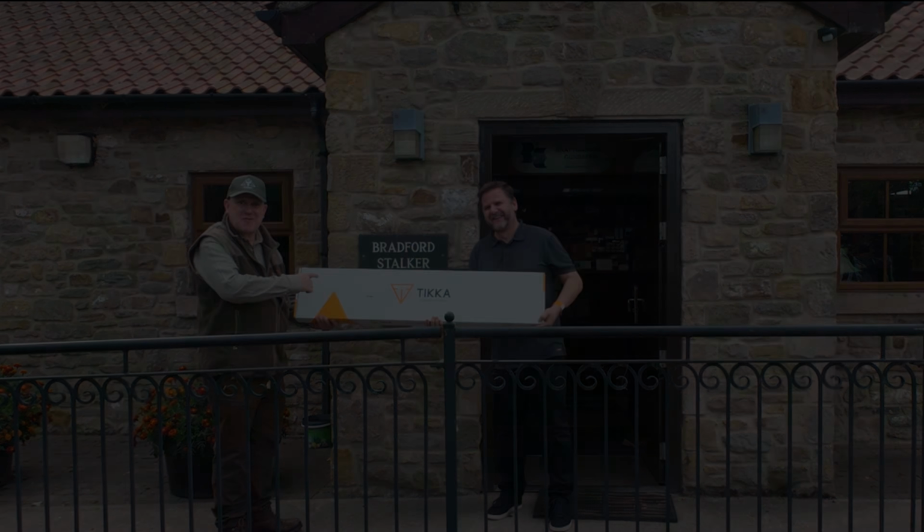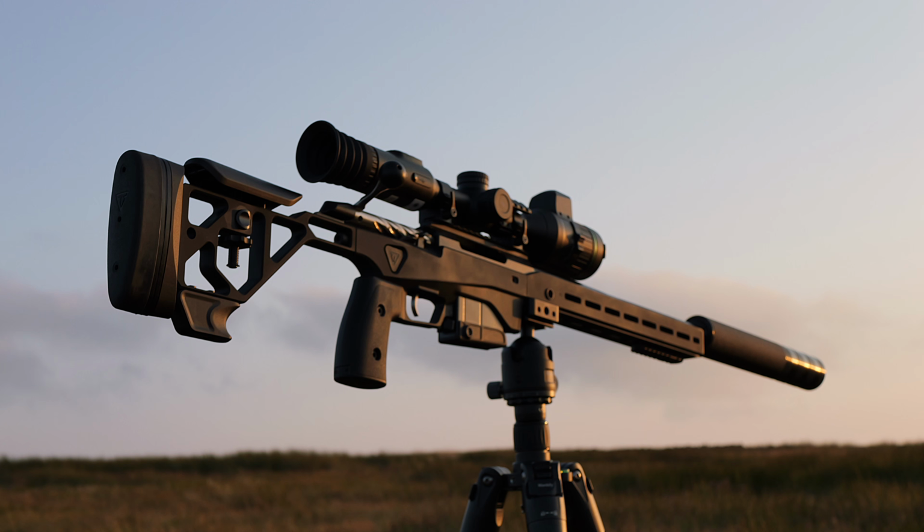Right, skip forward a day and here she is. This is the Tikka T3X Ace Target. That's a mouthful, but what a beauty. She's got some weight to her, so it's not one that you're going to be carrying around on your back. But it'll certainly do for those long range shots and shots off the tripod.